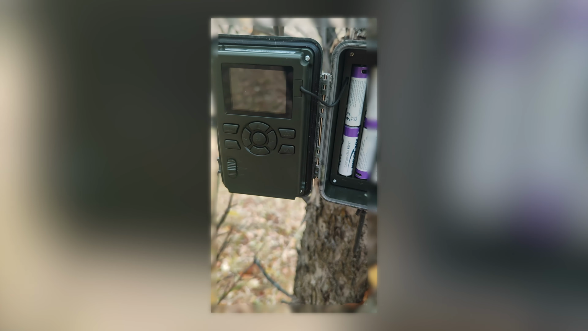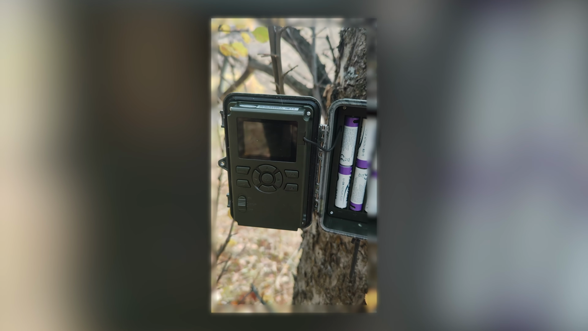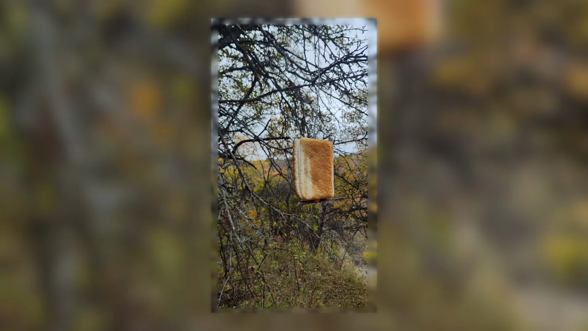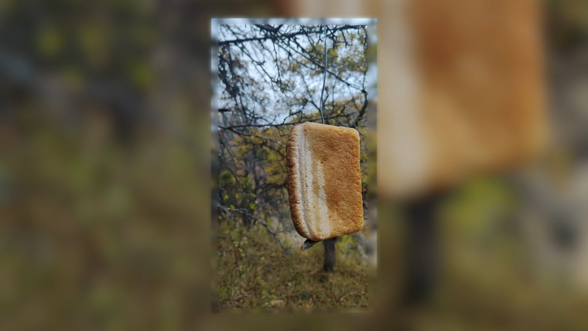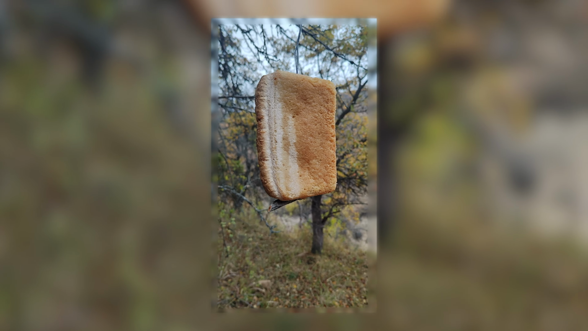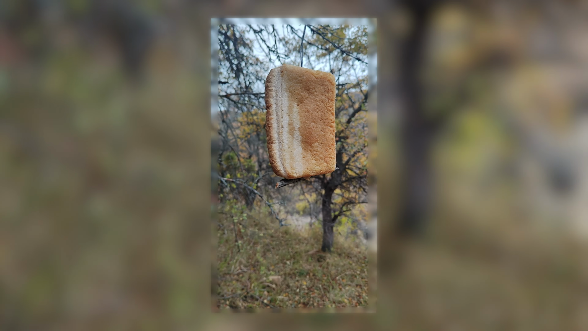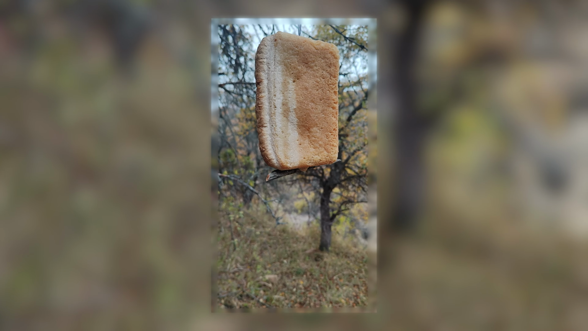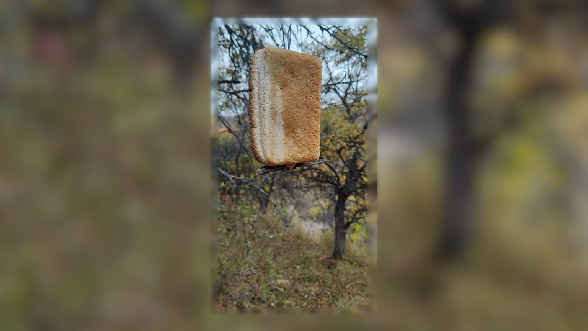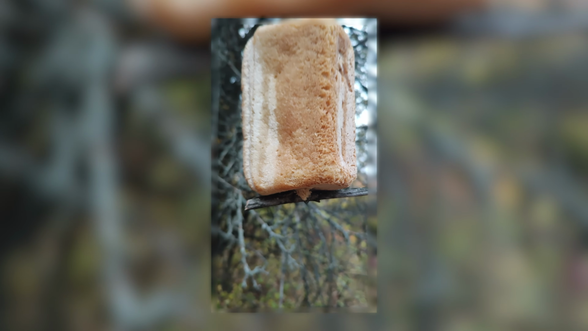Let's see. Actually, no, we won't see anything. The batteries are dead. So the bear never showed up, even though I left him such a treat. A loaf of bread soaked with honey inside and out. I hoped he'd stand up on his hind legs and the camera would capture that moment. I hung the bait a bit higher than my head, almost 2 meters up.